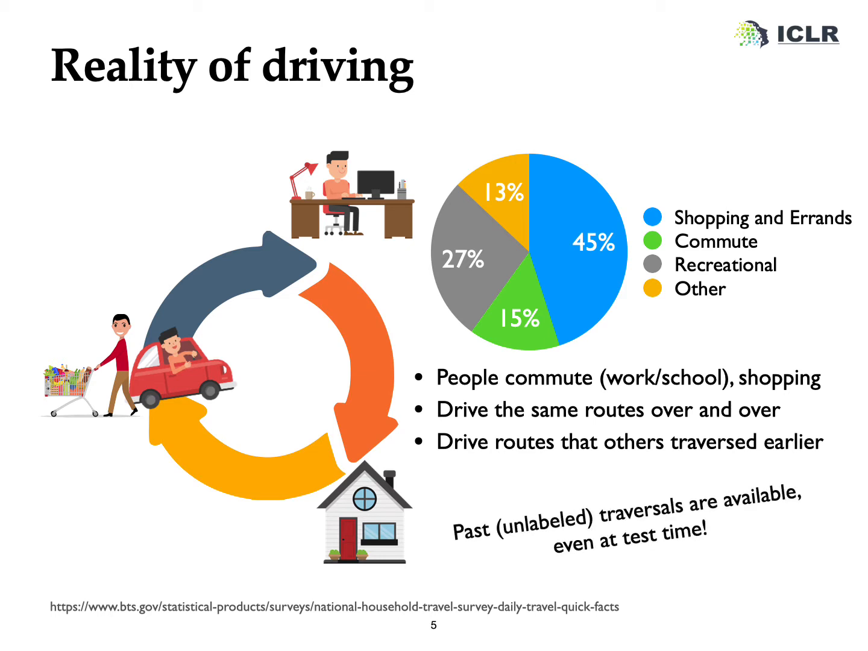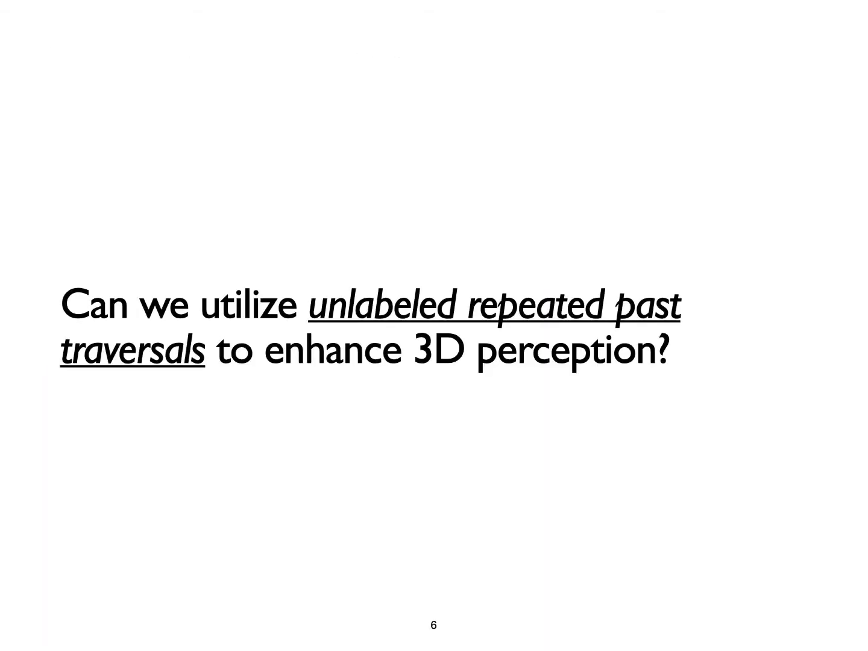Path traversals, of course unlabeled, at the same location are available to the car, even at test time. Can we possibly exploit such nature to enhance 3D perception and even allow them to continue improving after deployment?